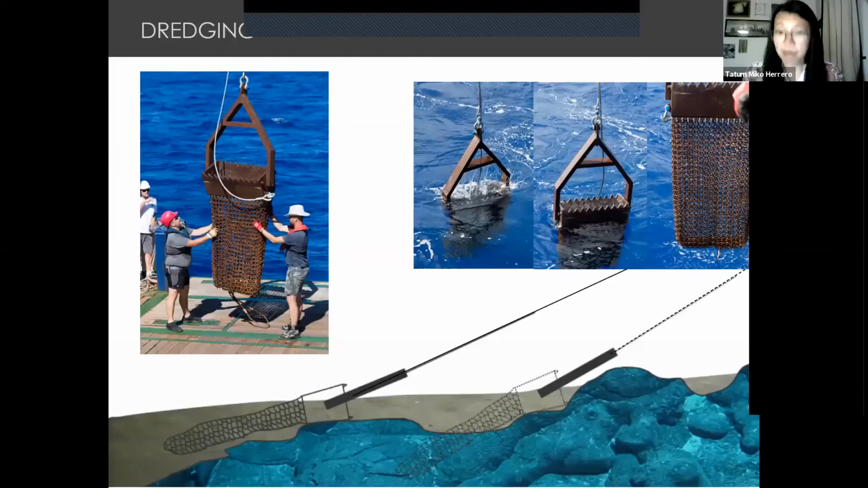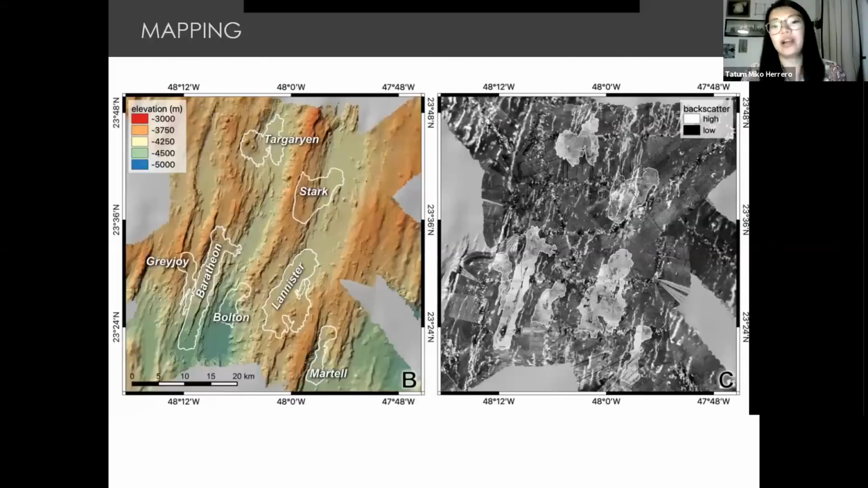We also did a lot of detailed mapping in the area. We tried to get as much of the white blobs as we can, and we had fun with the names of the white blobs because back in 2007, Game of Thrones was still a good show. Not anymore though. But we had fun.